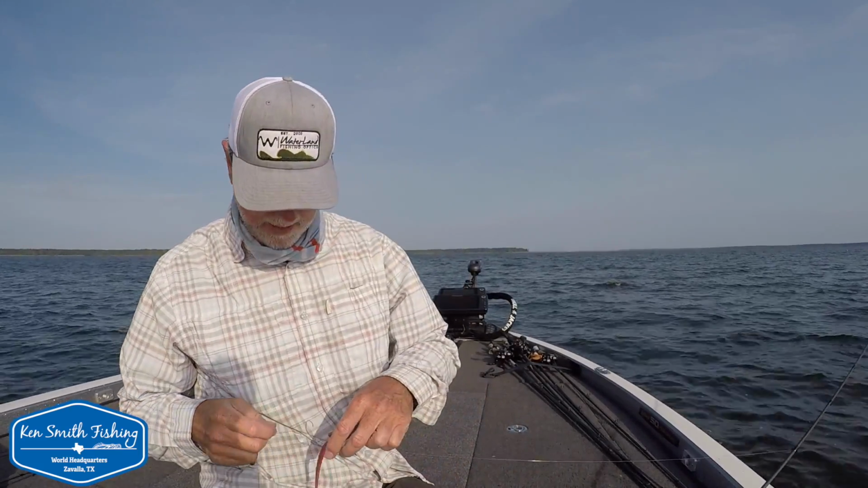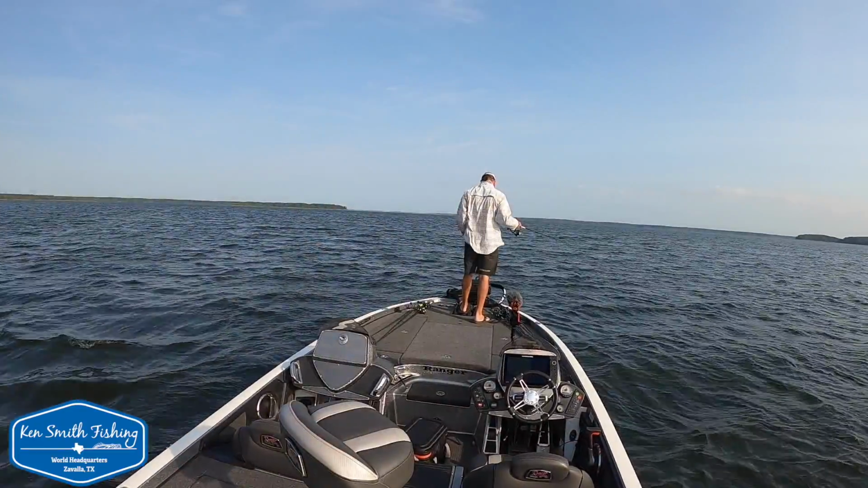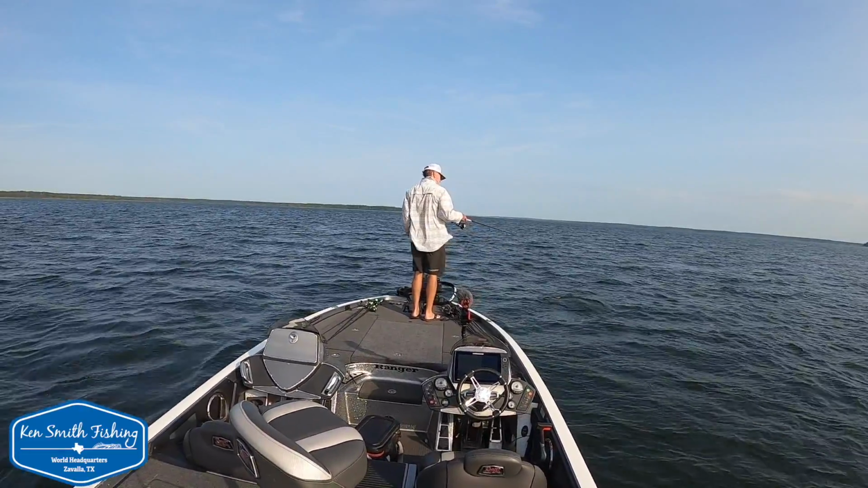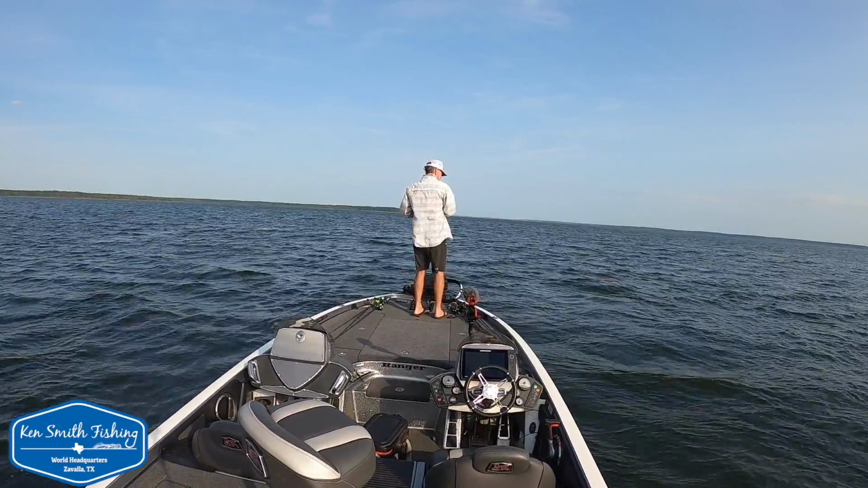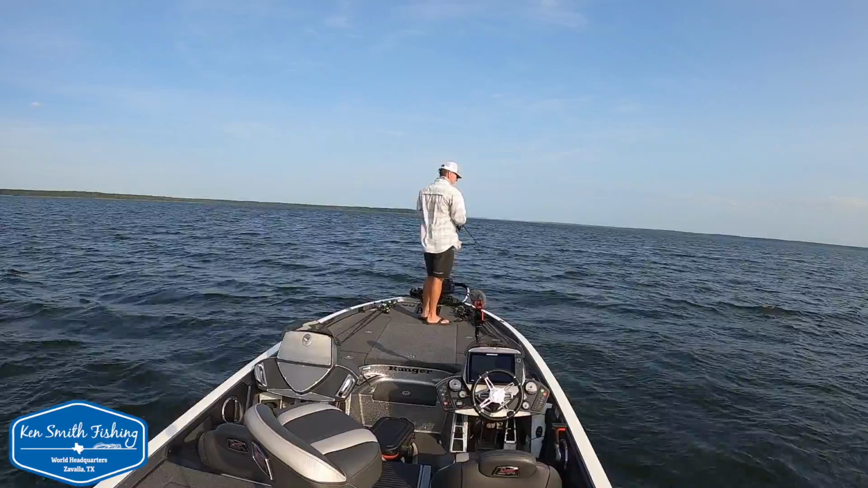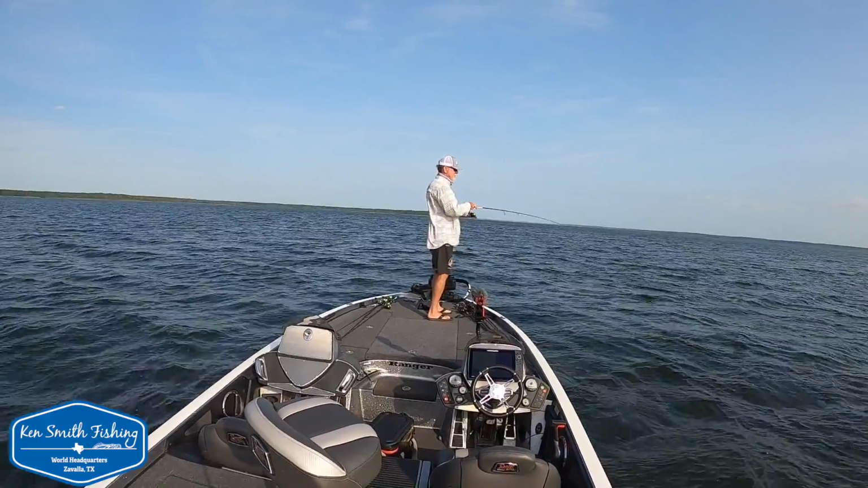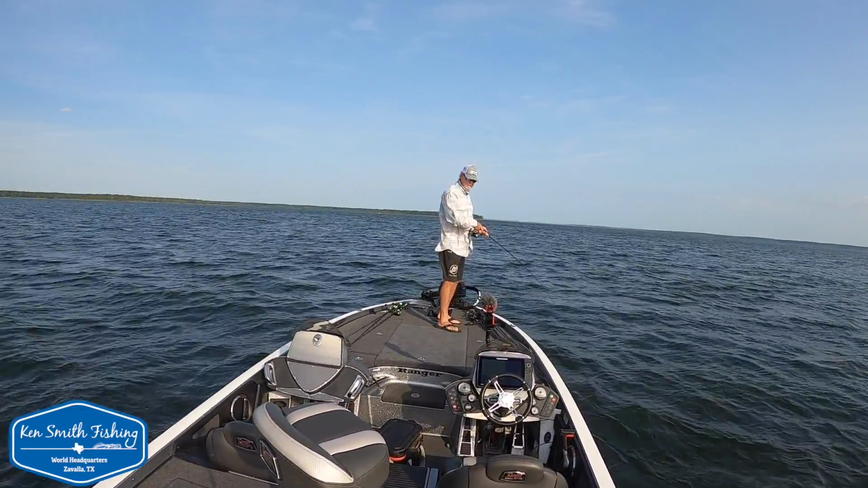Just all of a sudden it tightened up and moved off with it. Another nice chunk out there. About 10 minutes later.